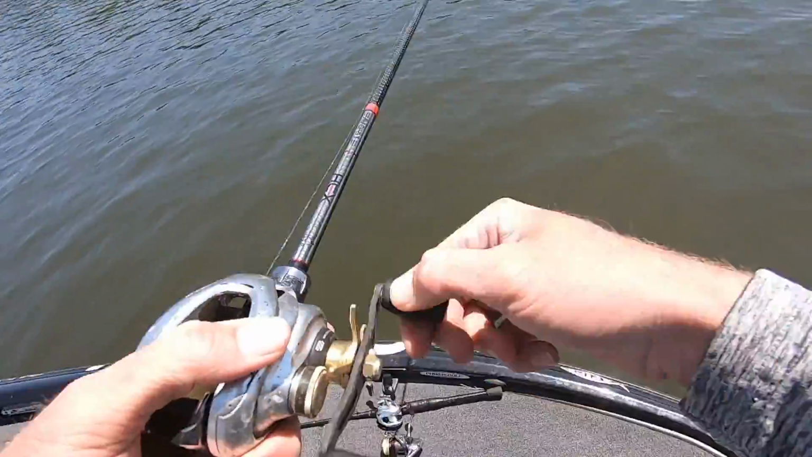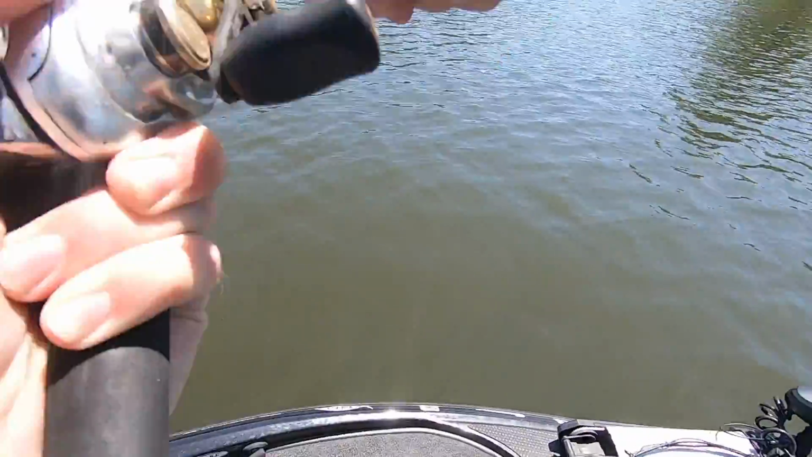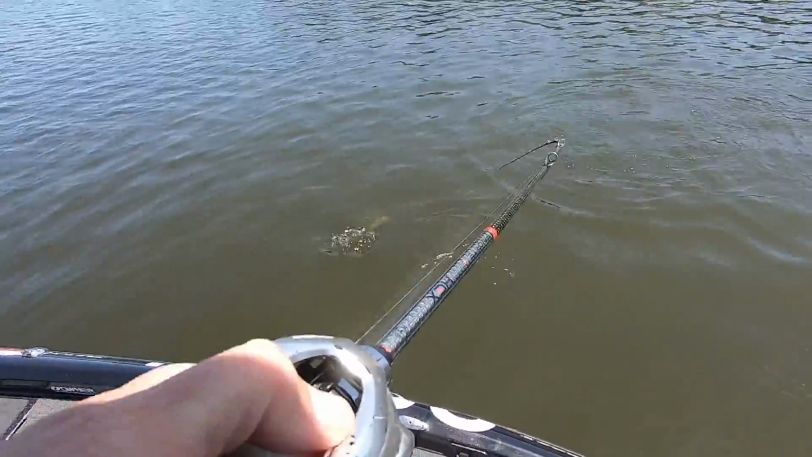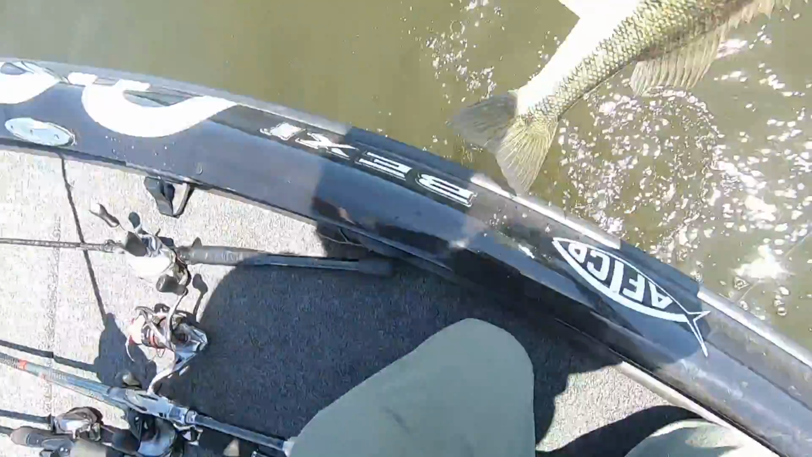There he is. Oh gosh, he come off. He come back, bit it. And that's a big one. He come back and bit it. Oh, look at that big old spot. Oh my gosh, dude. Look at that. That is what we're after right there, boys. Look at that freaking tank.